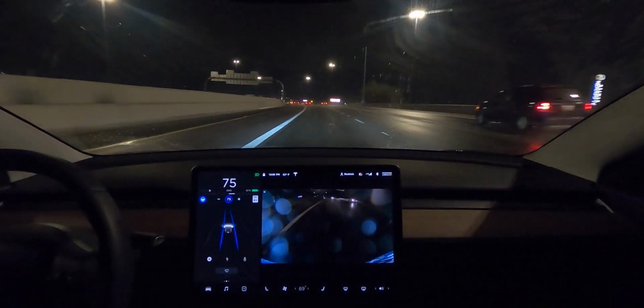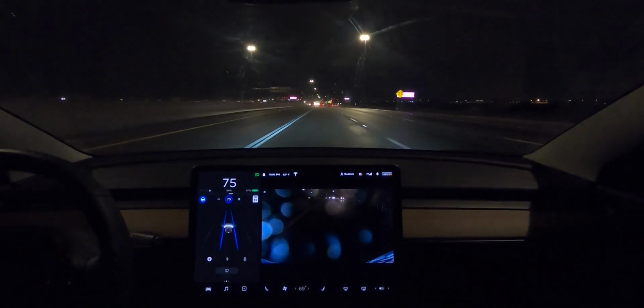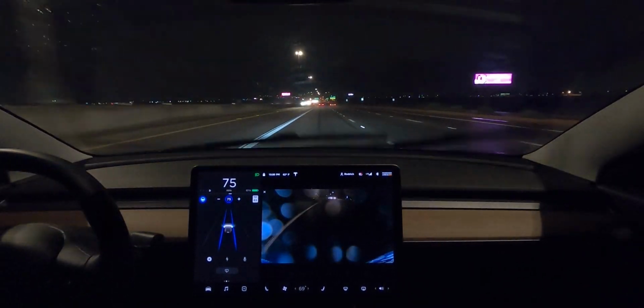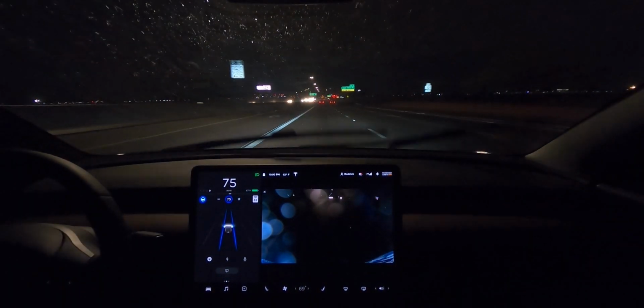Alright, so we're going 75 miles per hour right now. It's taking everything just fine. Right now we have some really good visibility though. The rain's not super hard, so I mean, it shouldn't be having any issues here.